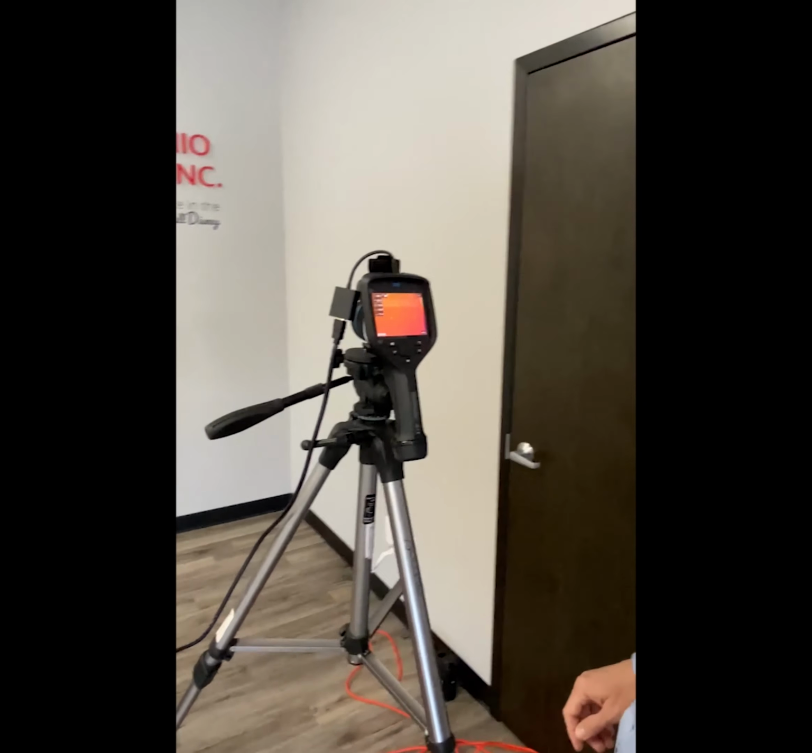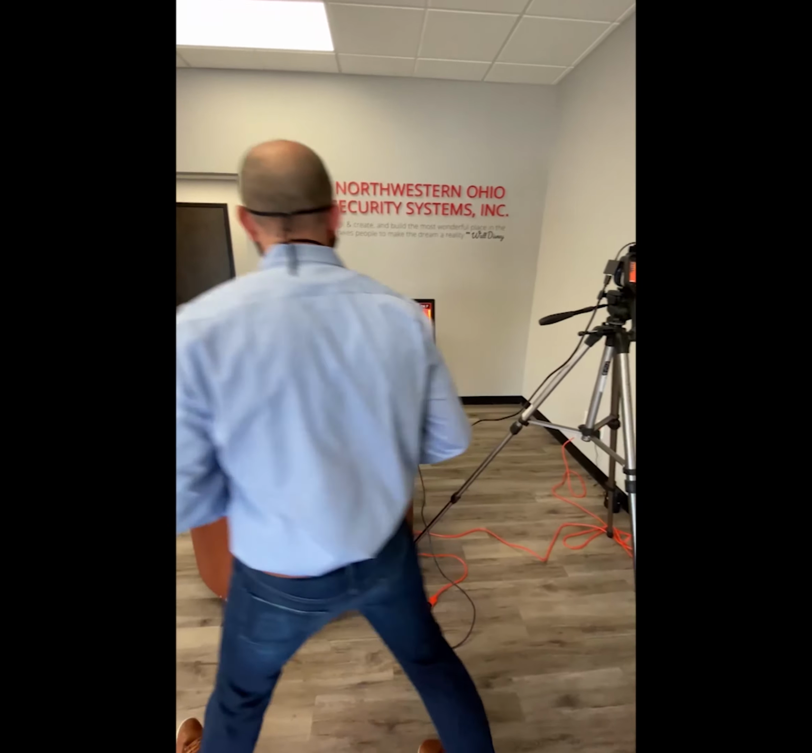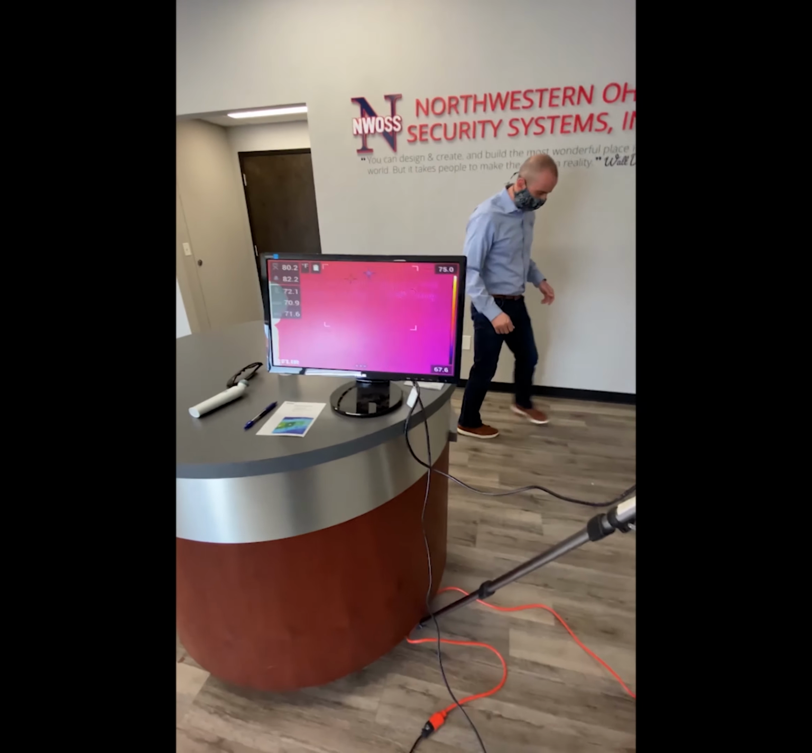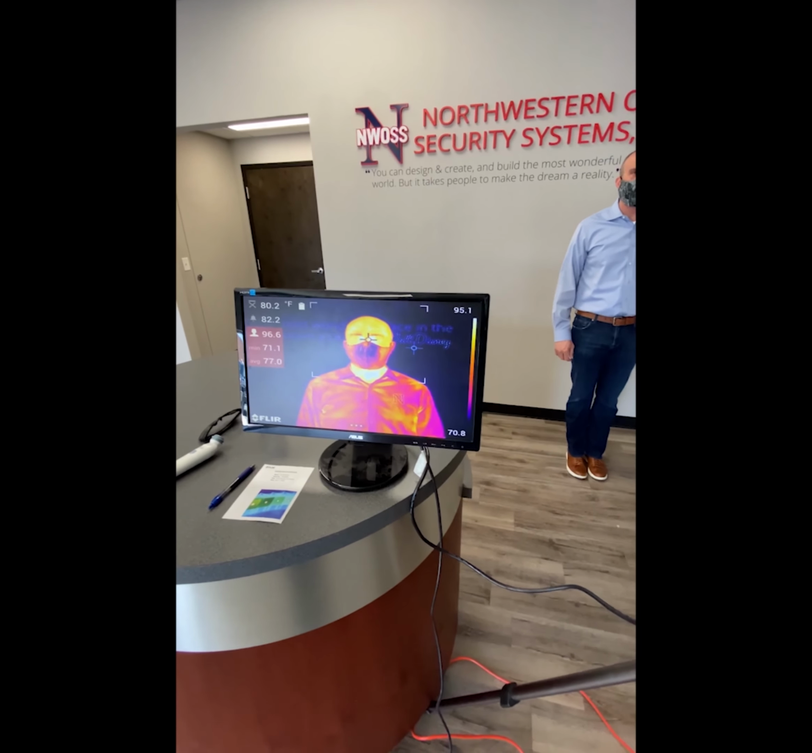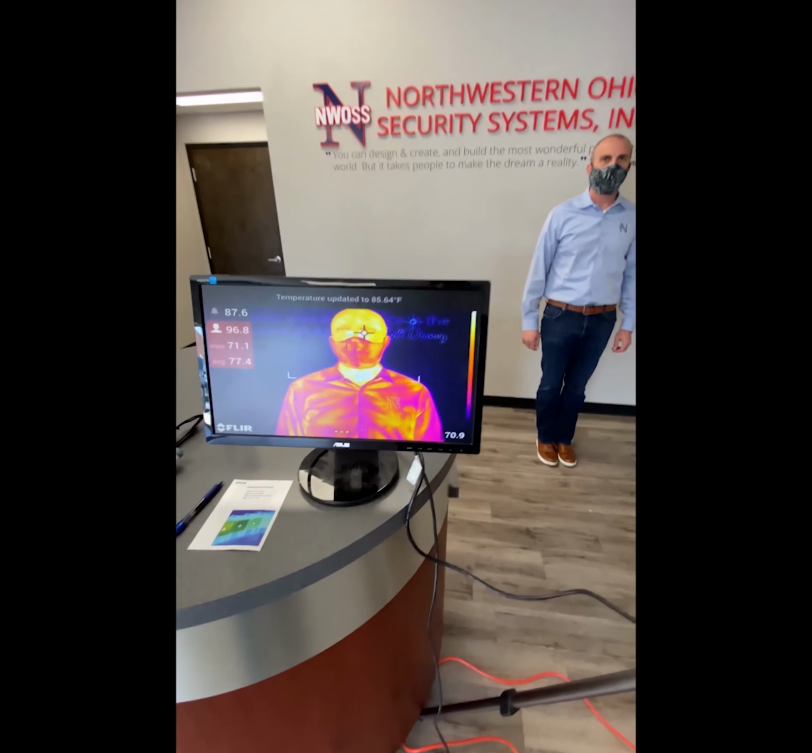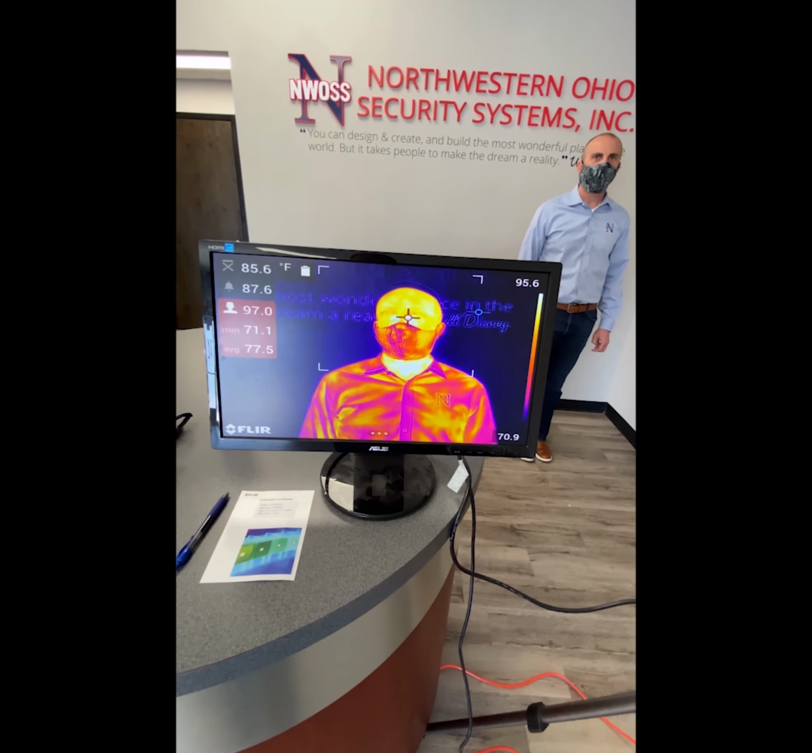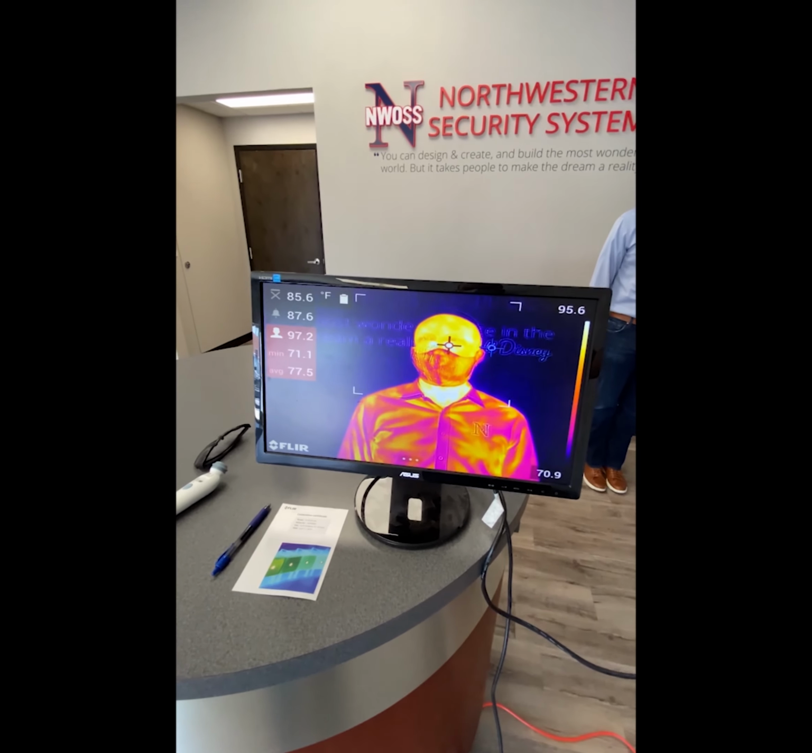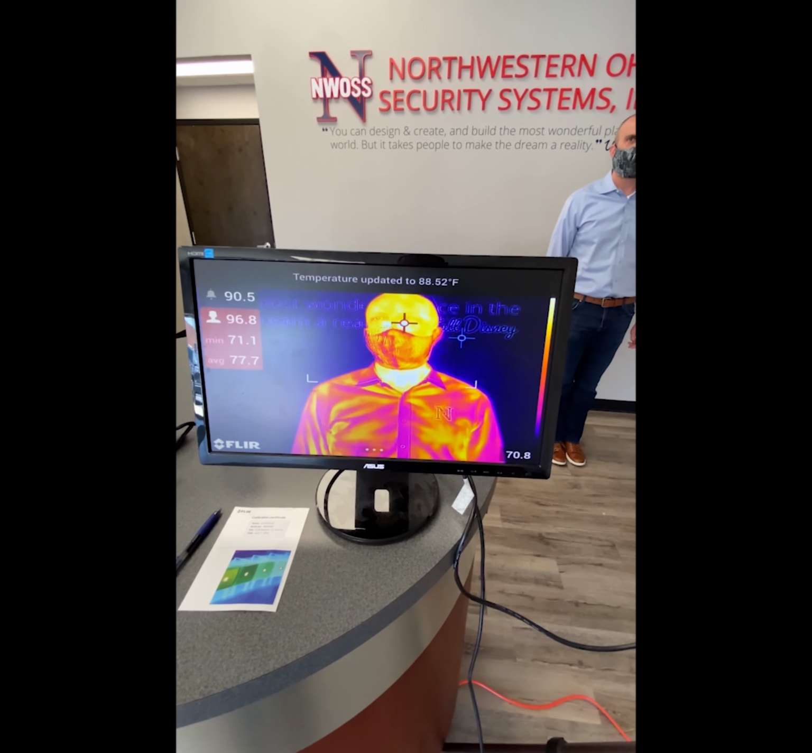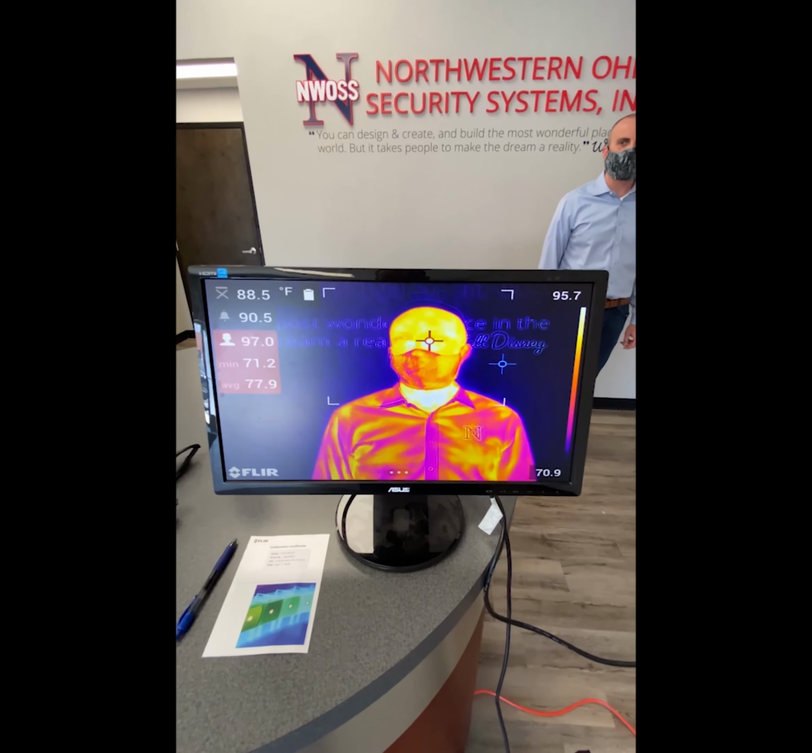So now I'm gonna ask C to, well actually I'll go over there and C can press the P button to get some sample readings while we're in screening mode. Going through and picking up the samples, and it'll display the temperature up top. So temperature updated. All right, we're gonna take a couple more samples there.